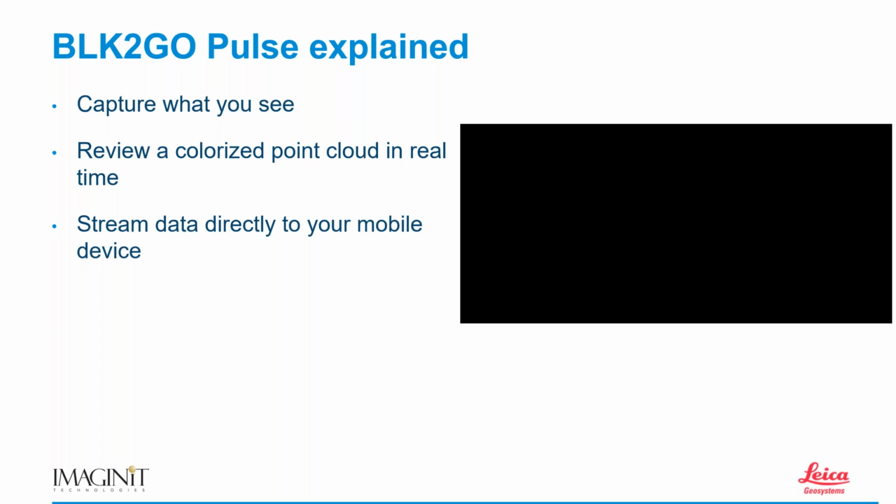So what does that mean? Well, that means that I've got an iPhone, in my case, attached to the BLK2GO, and I'm looking at the screen as I walk around the space, and it's showing me the data as I collect it. If I don't see a ton of data in a particular spot, I look over to that spot, move the scanner over there, and capture that data. Once again, using the paint gun analogy to cover that area a little bit more.